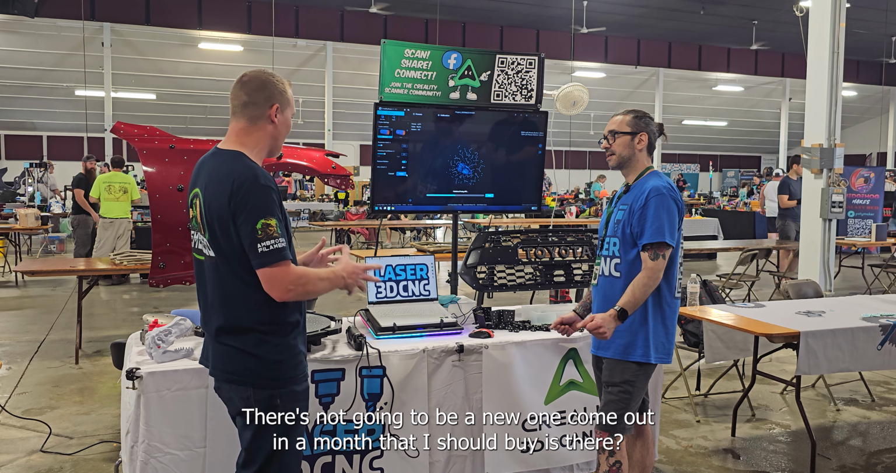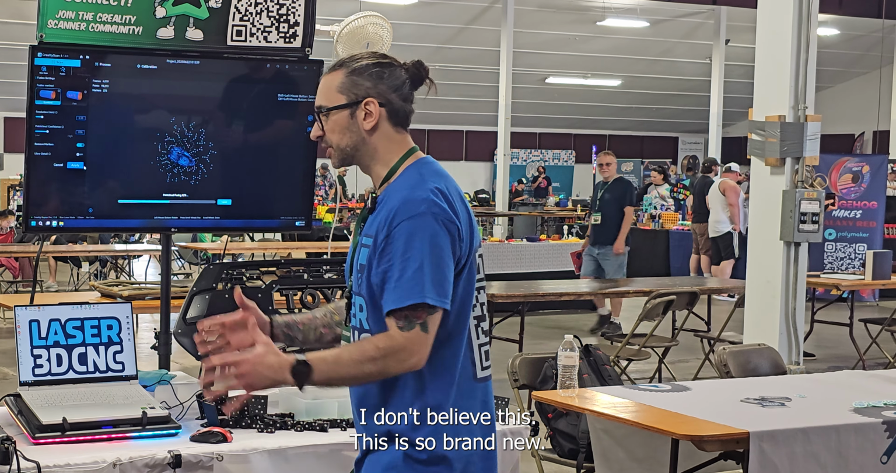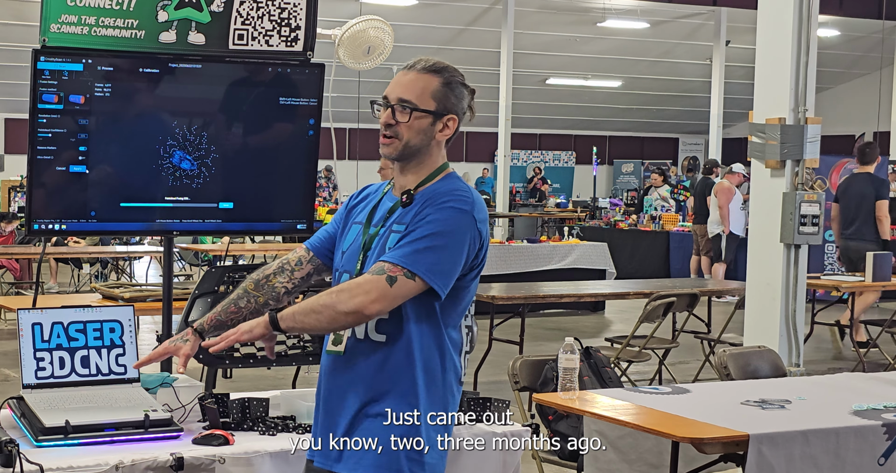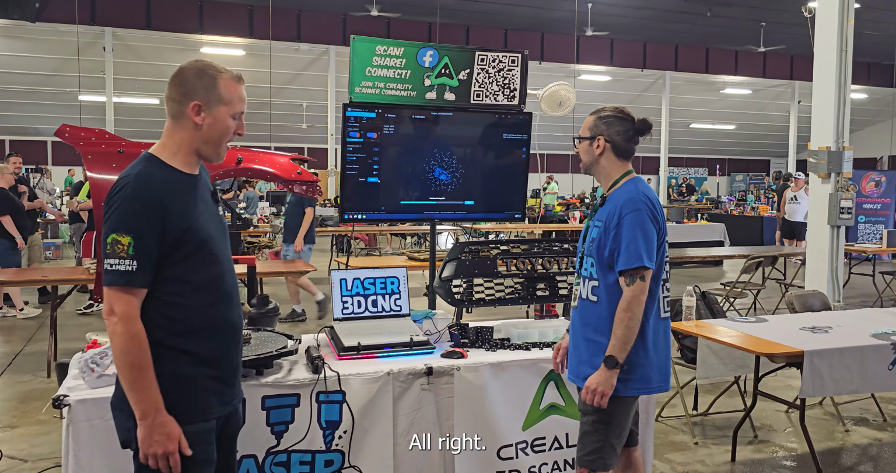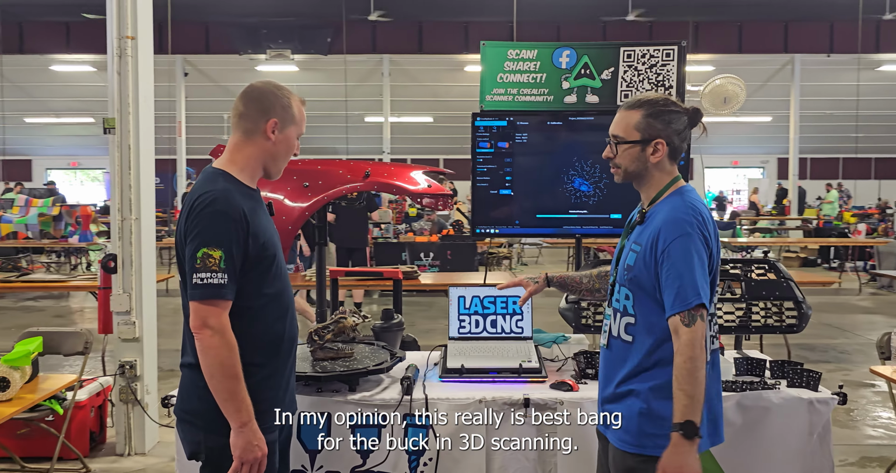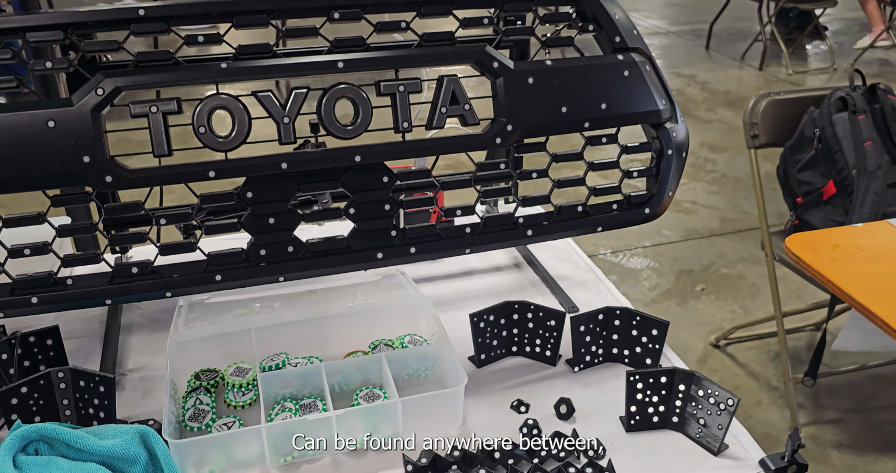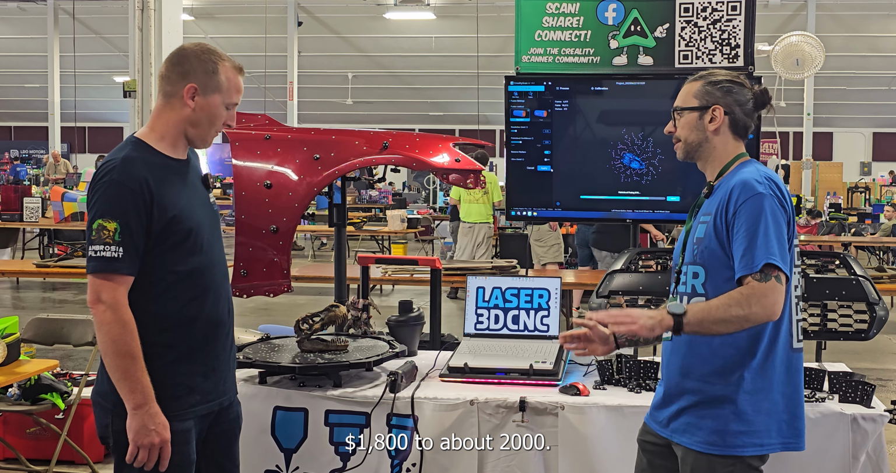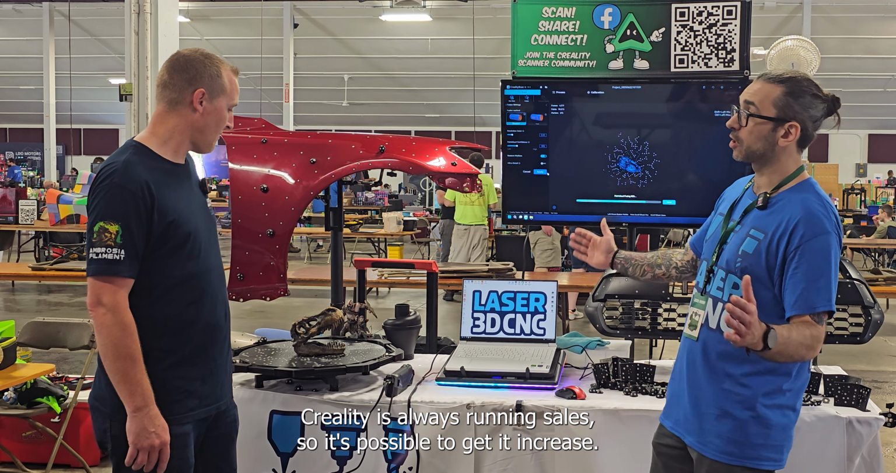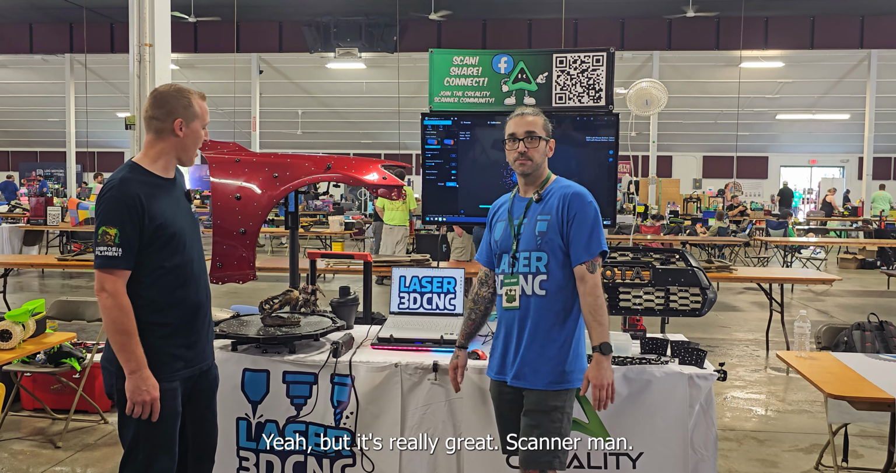So there's not going to be a new one come out in a month that I should buy, is there? I don't believe so. This is so brand new. It just came out 2-3 months ago. Honestly, in my opinion, this really is the best bang for the buck in 3D scanning. It can be found anywhere between $1,800 and about $2,000. But Creality is always running sales, so it's possible to get it cheaper. But it's a really great scanner.